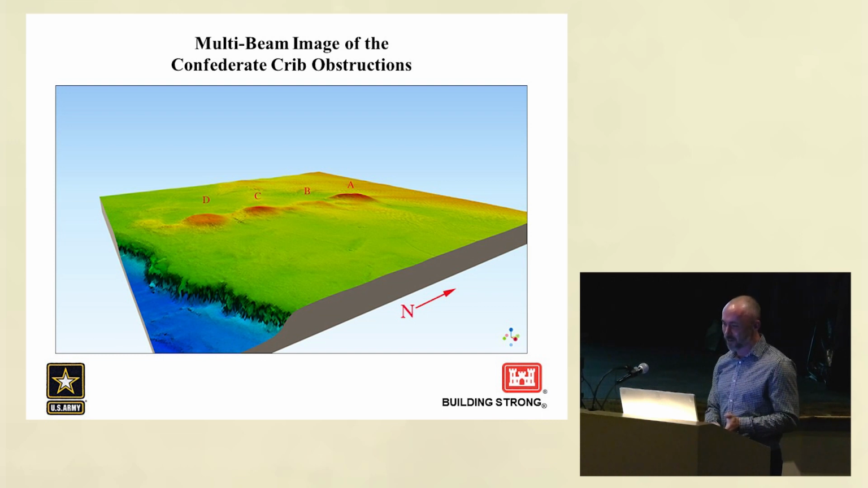Okay, in addition to the cannon site, we were investigating the Confederate Crib obstructions, and these were just downriver of the CSS Georgia site. And we'll get more into the details, but basically just obstructions. They were quickly built and filled with rubble to stand in the way. But this is a multi-beam image as well, and this is where you can kind of see where they're a little more interesting to look at for a layperson especially, but it's been tilted. North is going up to the upper right. And you have A, B, C, and D. Those are representing 4 different cribs.